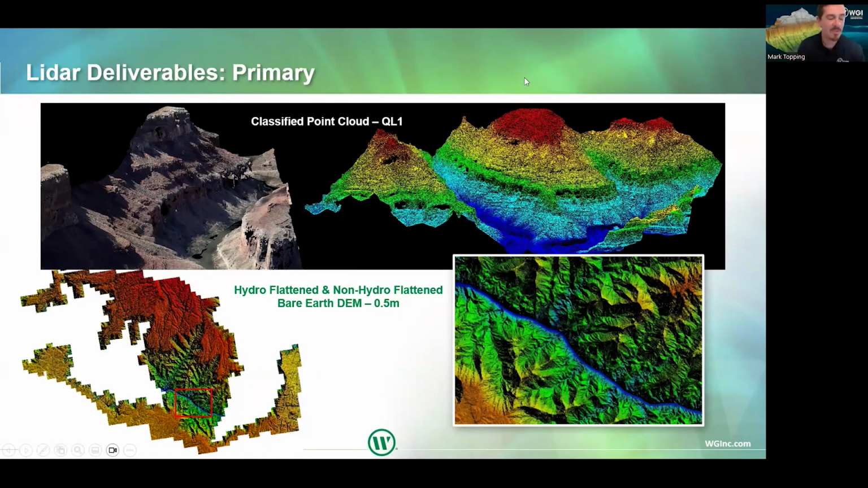Here's a little bit on the products. So what you're seeing in the top left is our lidar point cloud. We did a pilot first to prove the sensor parameters, prove our capability, prove that this could be done. And in this case, we co-collected RGB imagery.